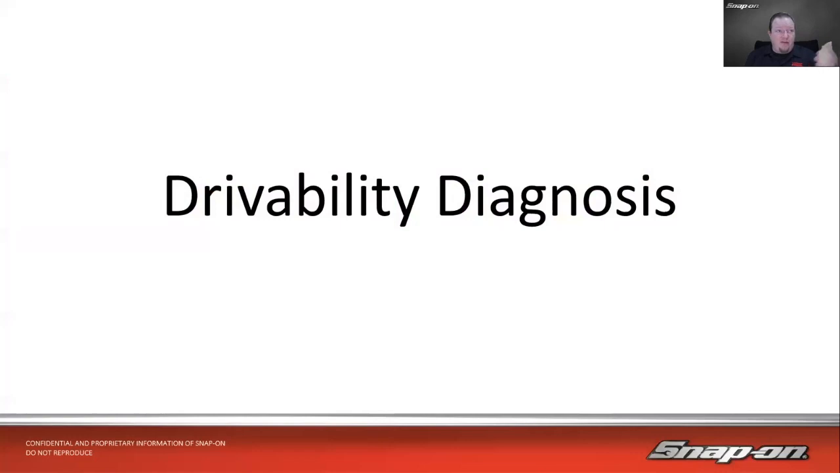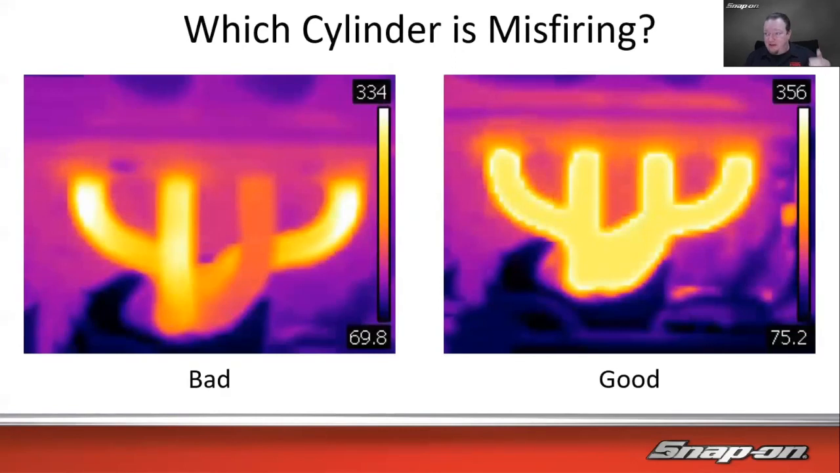Now let's talk about drivability. Maybe you might think about drivability when it comes to thermal. Sure. There's a couple really easy things to see, and it's going to be things like which cylinder is misfiring. Pretty easy to see, right? It's the one that's cool. That one right there. It's obviously not firing because we don't have the hot exhaust gases flowing through that one.